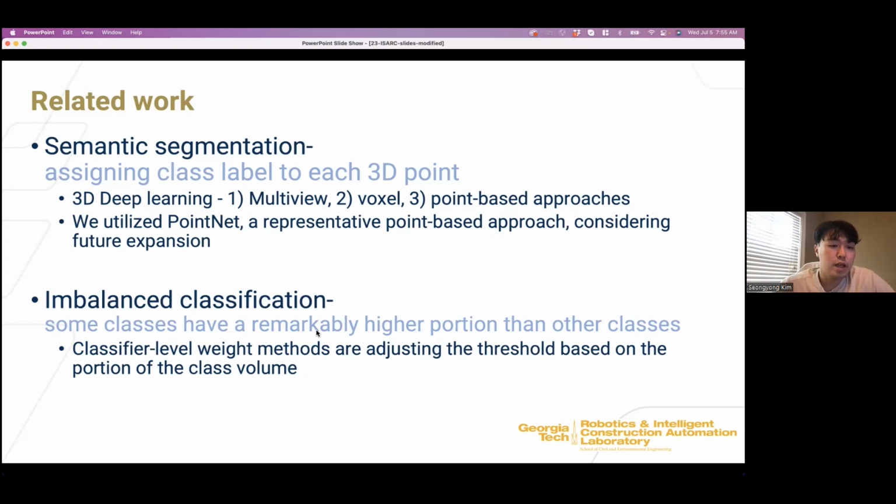And imbalanced classification refers to a situation where some classes have a remarkably higher volume than other classes, which is a very common situation at the construction site. What I'm saying is that most of the classes in the data collected at the construction site are structural objects such as the wall, ceiling, or floor, and the piping system has a very minor portion, which causes the problem.